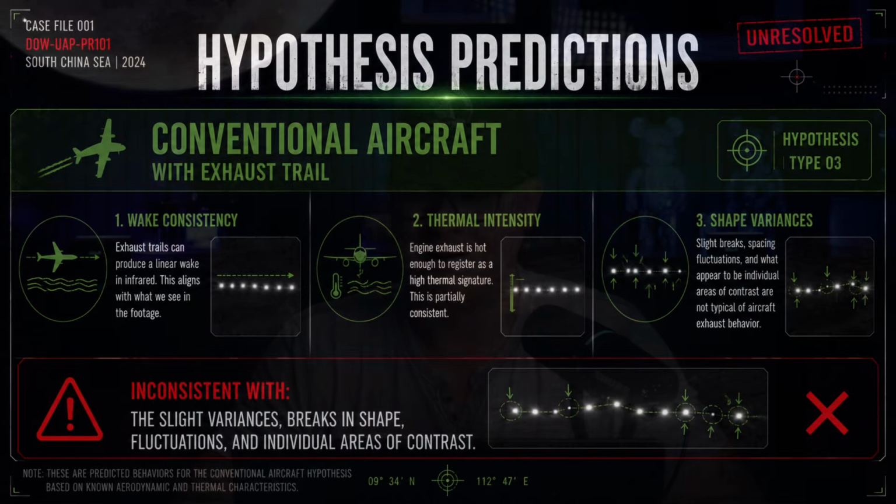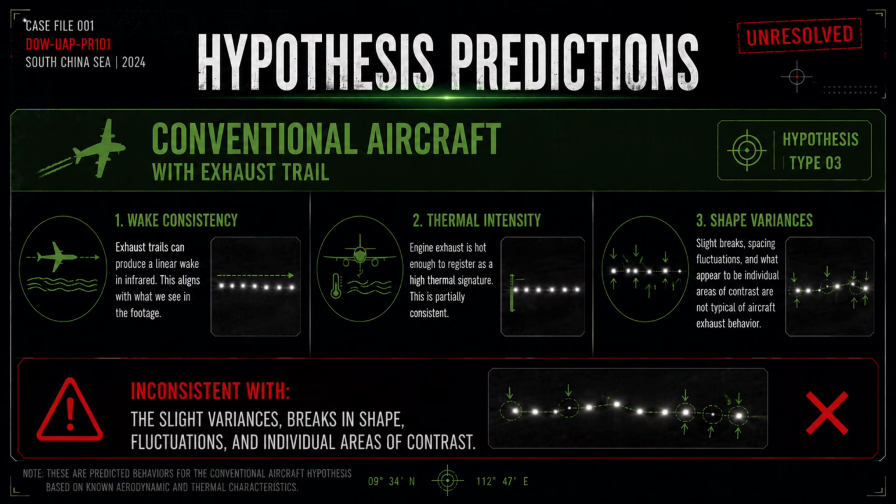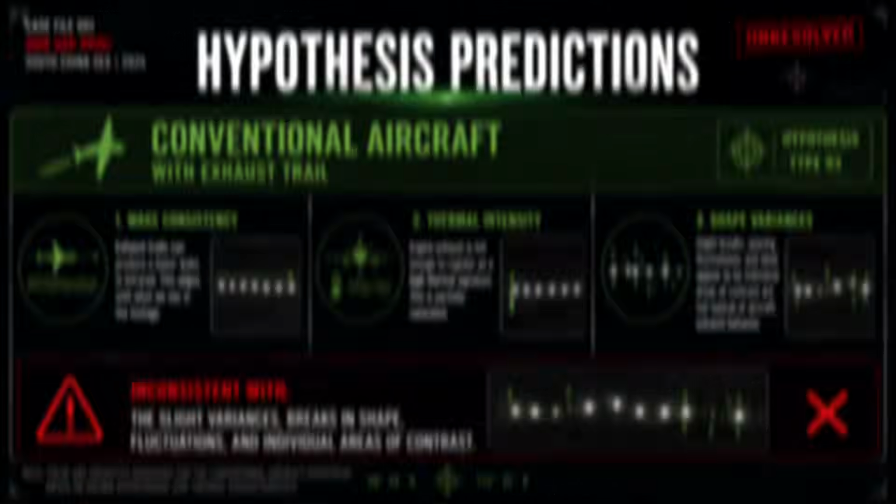A conventional aircraft with an exhaust trail: consistent with the wake, most likely. Partially consistent with the thermal intensity and the shape of the object. It would be inconsistent with the slight variances that do occur in the break of the shape that we looked at, the fluctuations, and what look to be these individual areas of contrast.